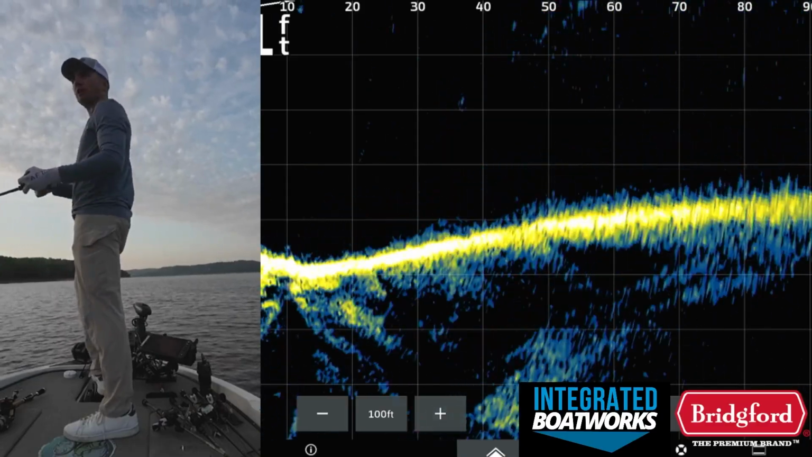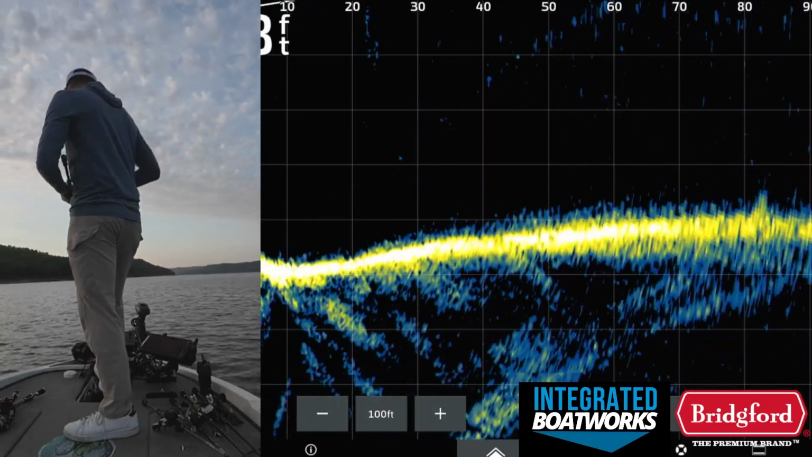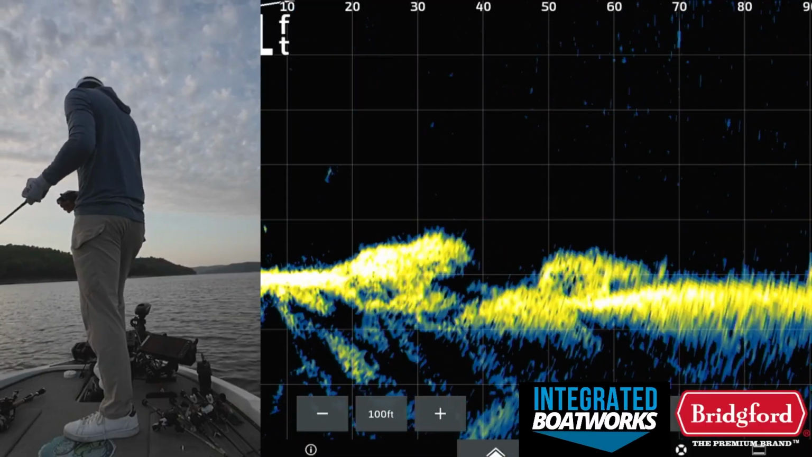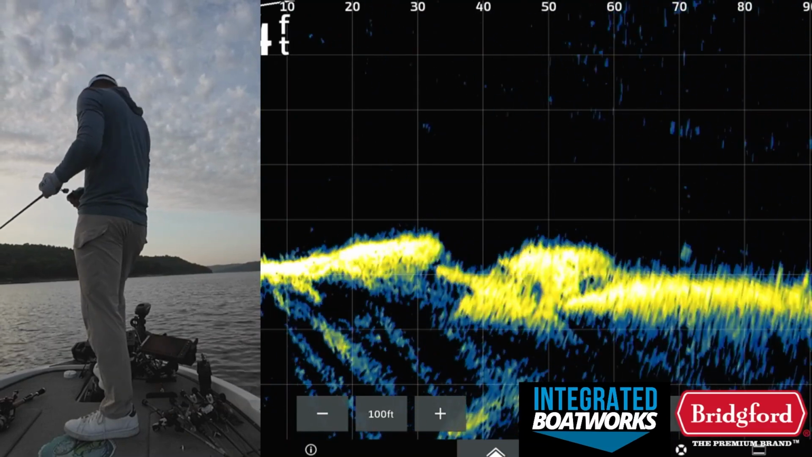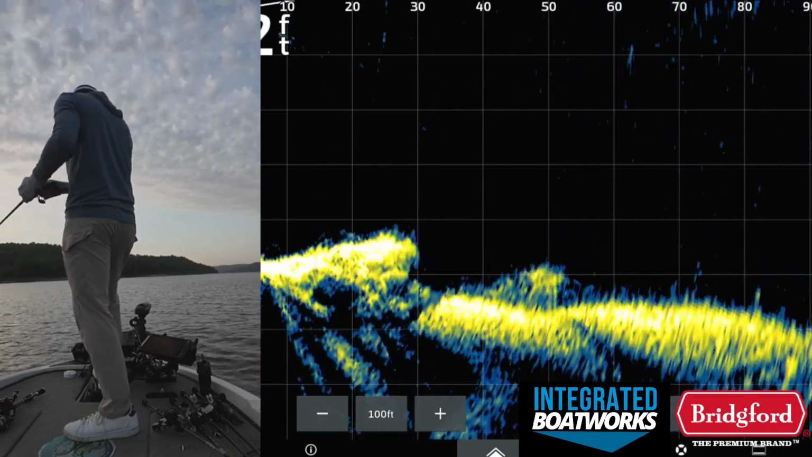Even though those fish are there, that's a common mistake I see a lot of offshore guys making. They find fish with their electronics, but they can't get them to bite because they get stubborn on fishing a specific technique or a specific bait. And you just have to get pretty comfortable switching it up.